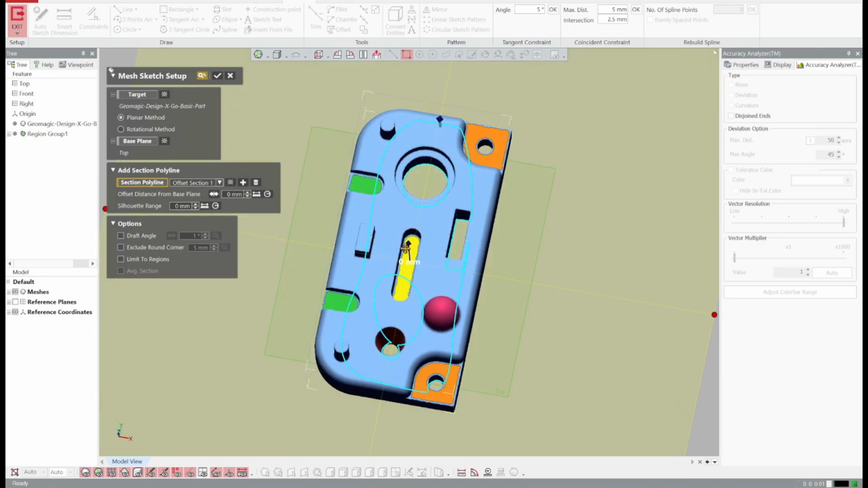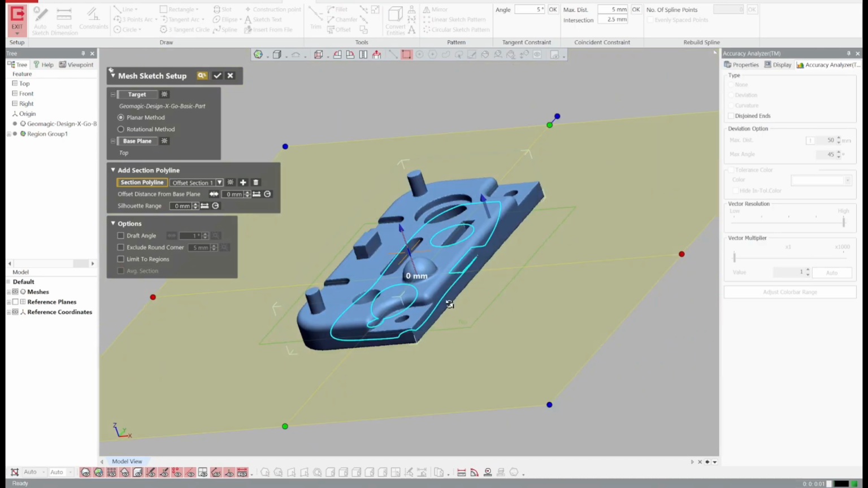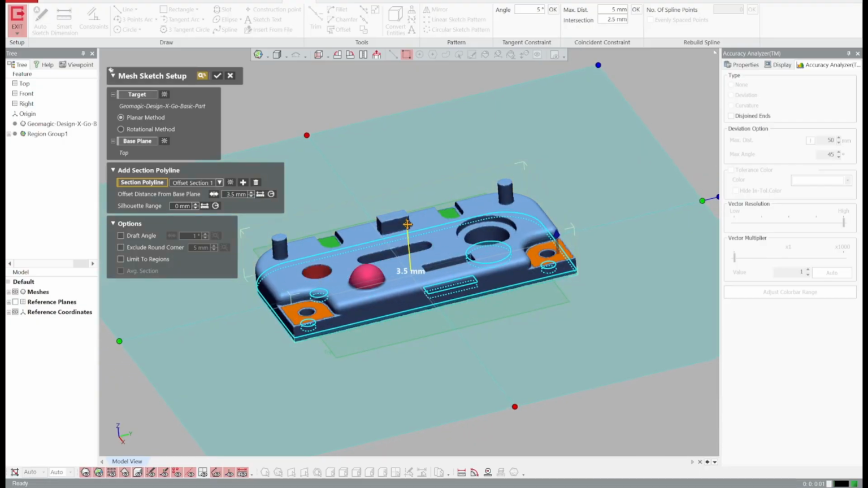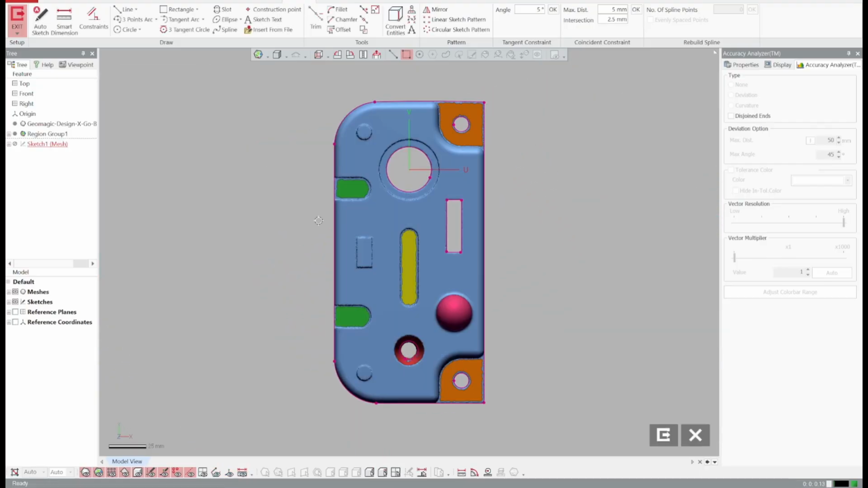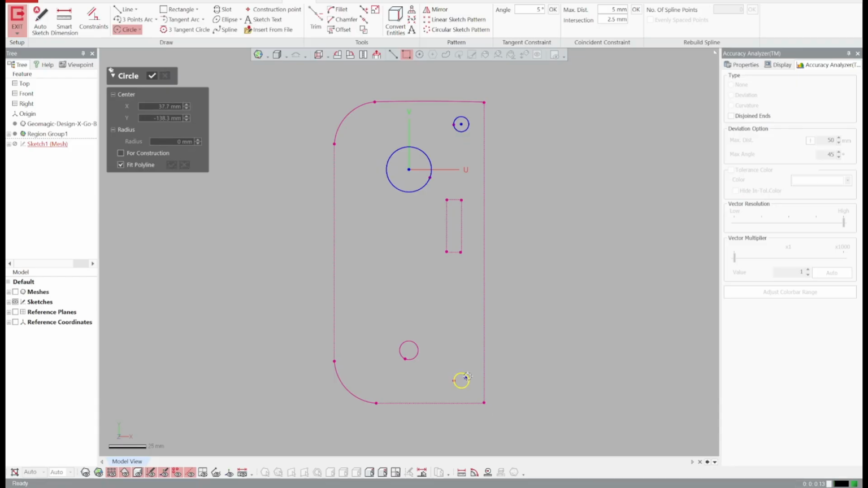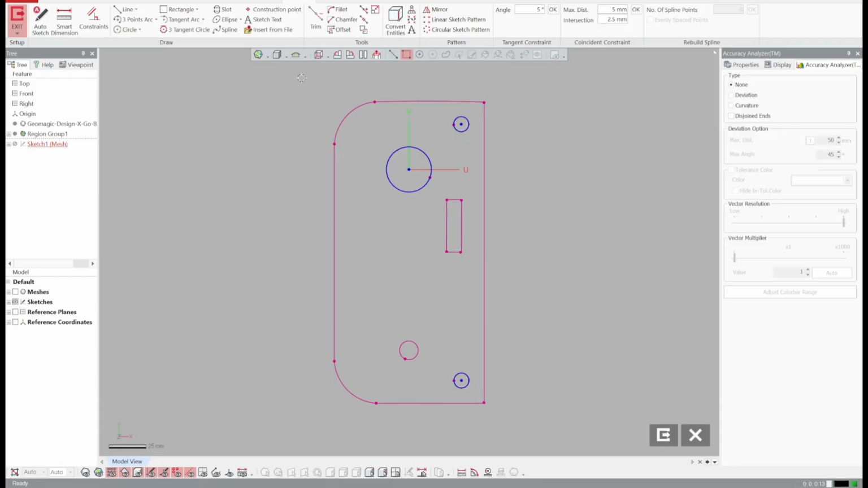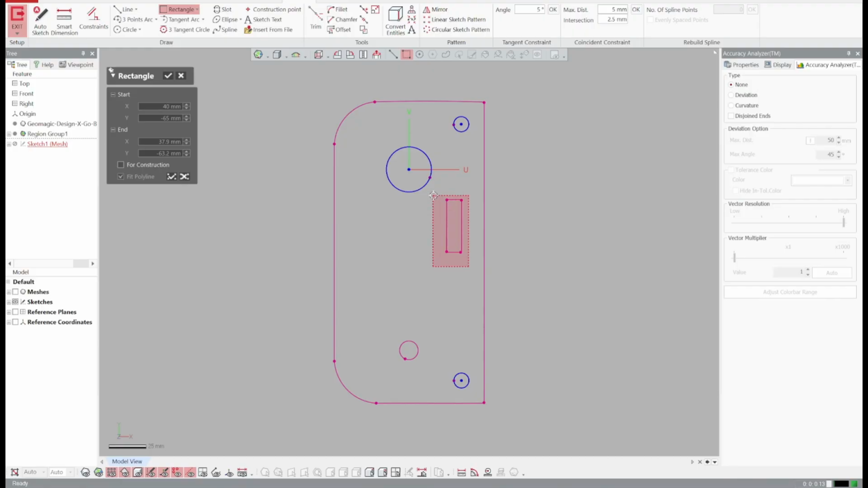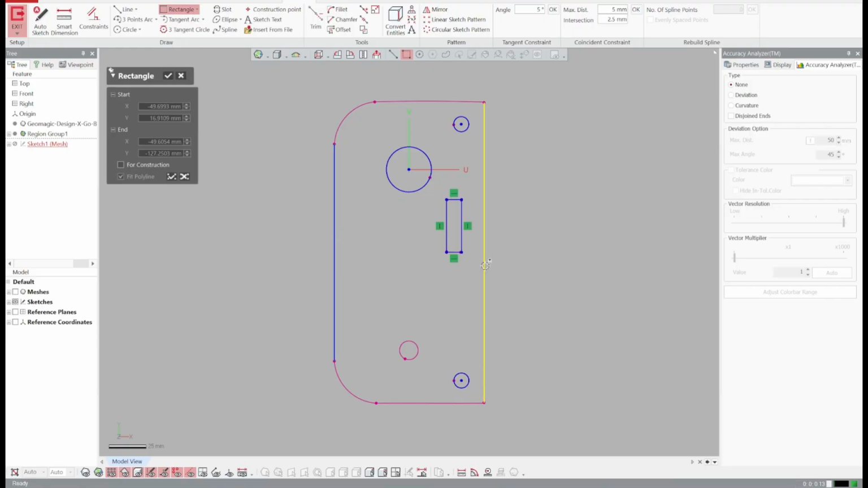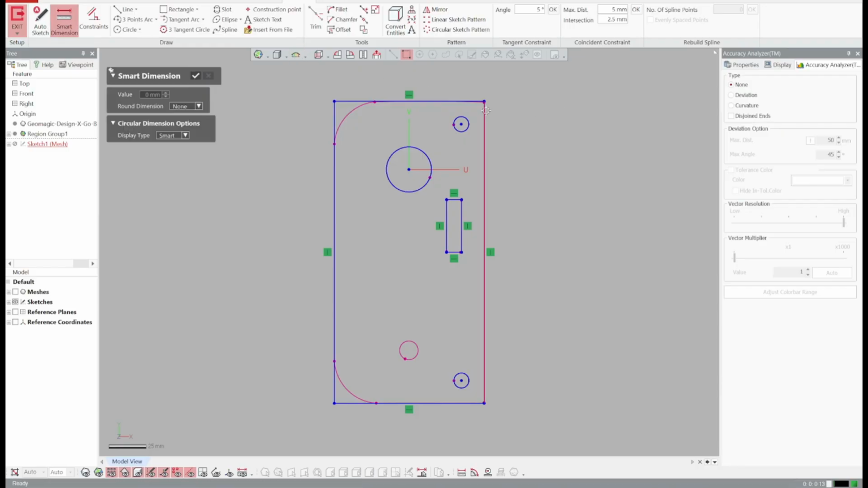And as you can see, the bottom portion of the part is pretty warped. Then you can go ahead and add your dimensions.